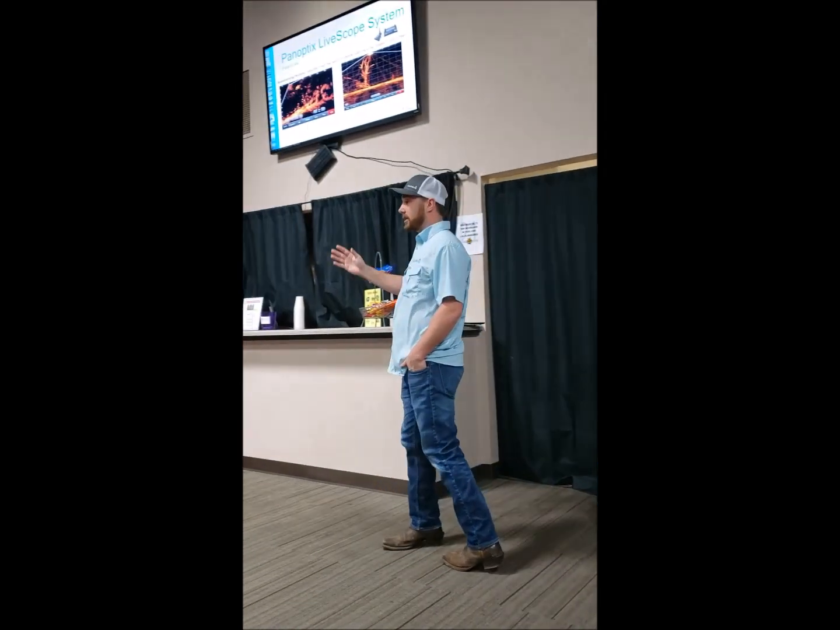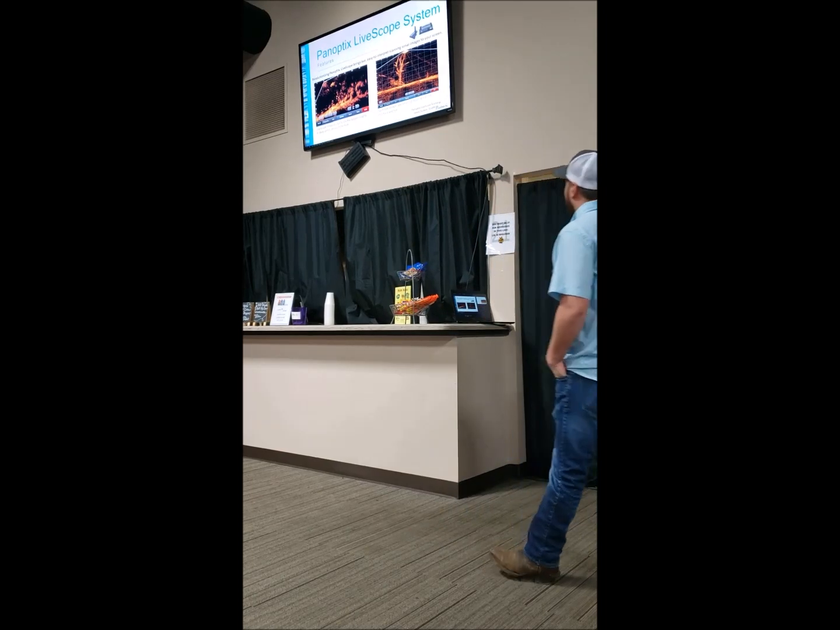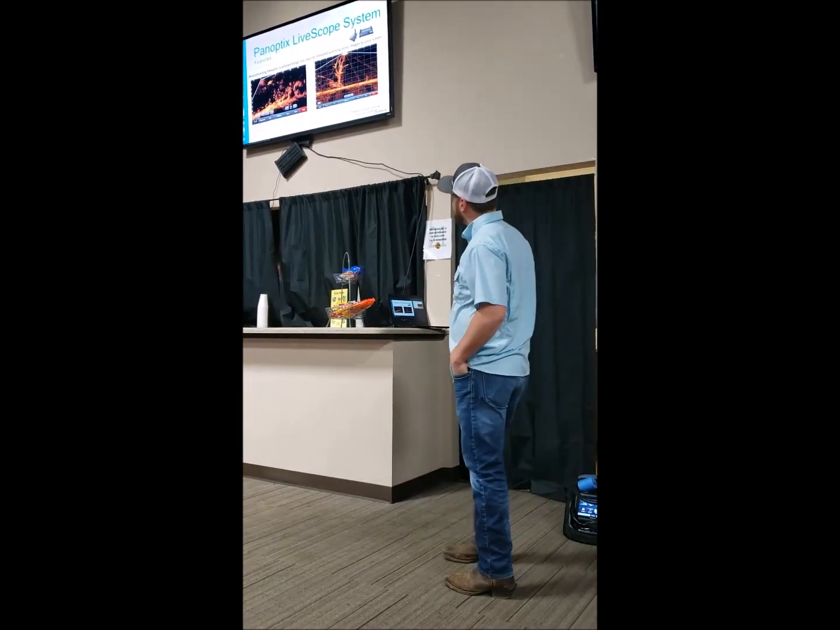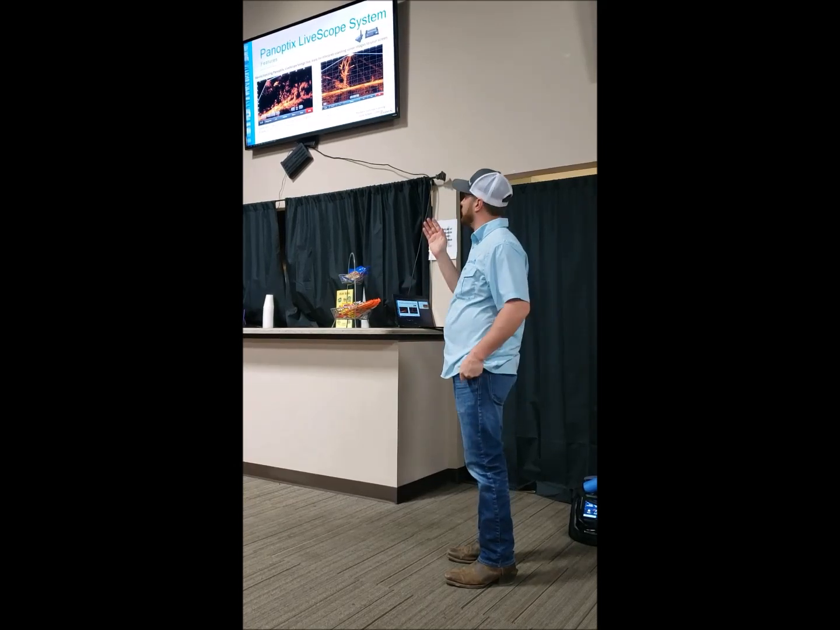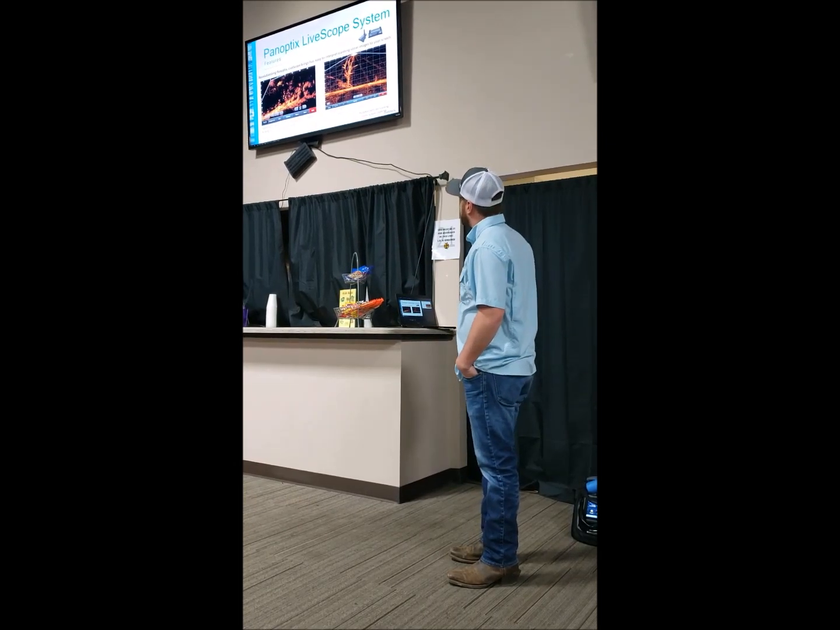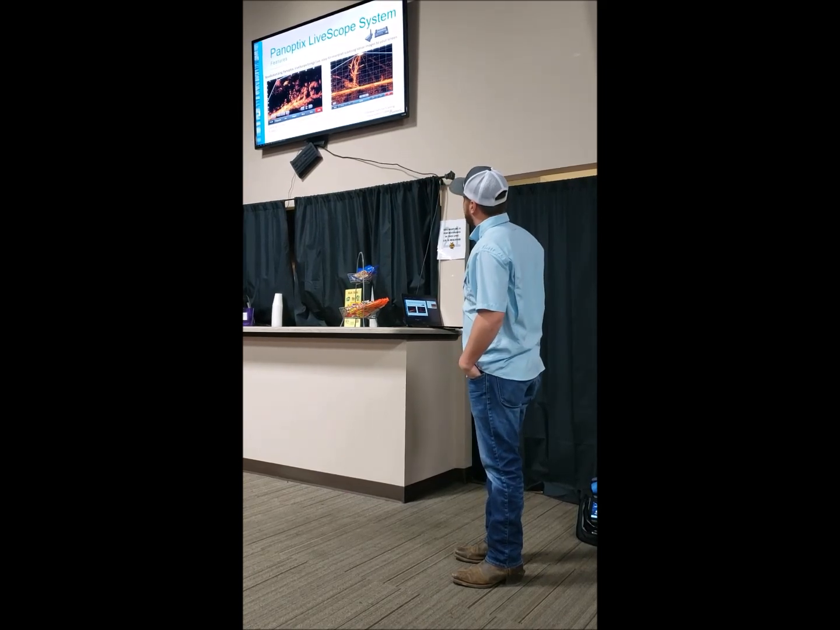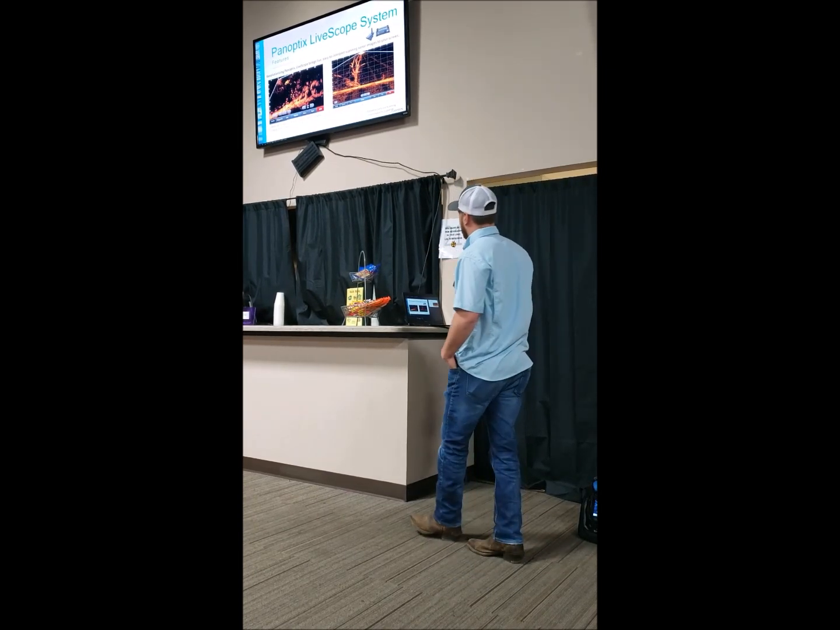2 ways to use it. Again, you can see out forward, or you can be in the down view mode. So we're looking straight down as opposed to looking out in front of us. But again, we're seeing that good structure, and then again, we're seeing fish suspended right there off the bottom near the trunk of that tree.